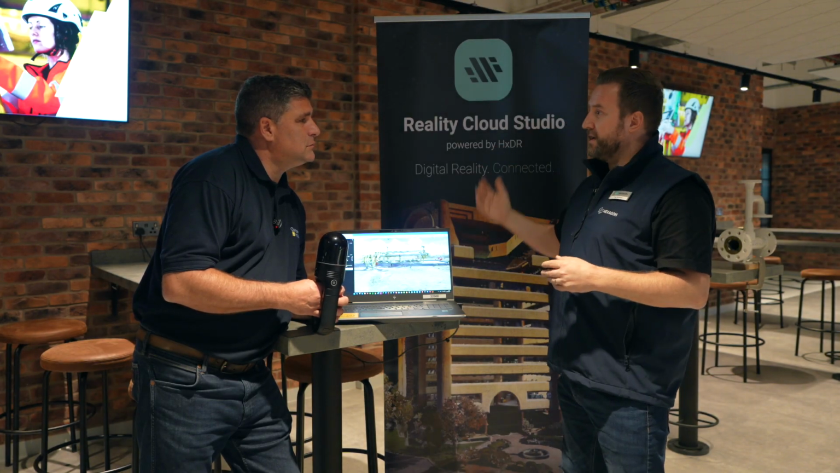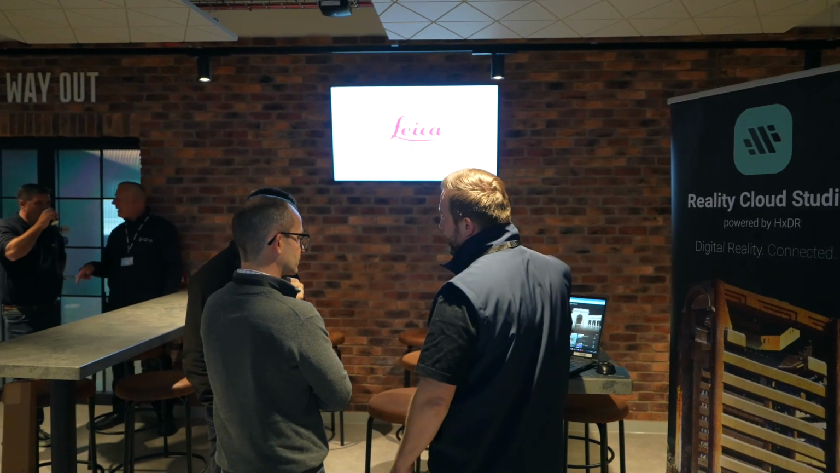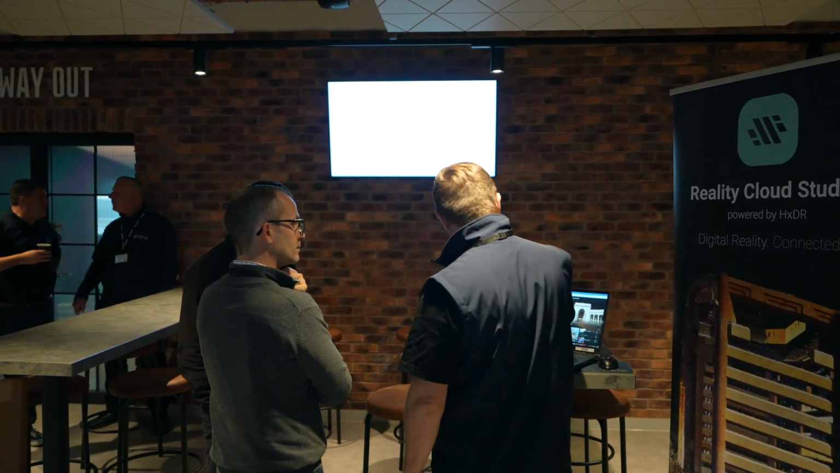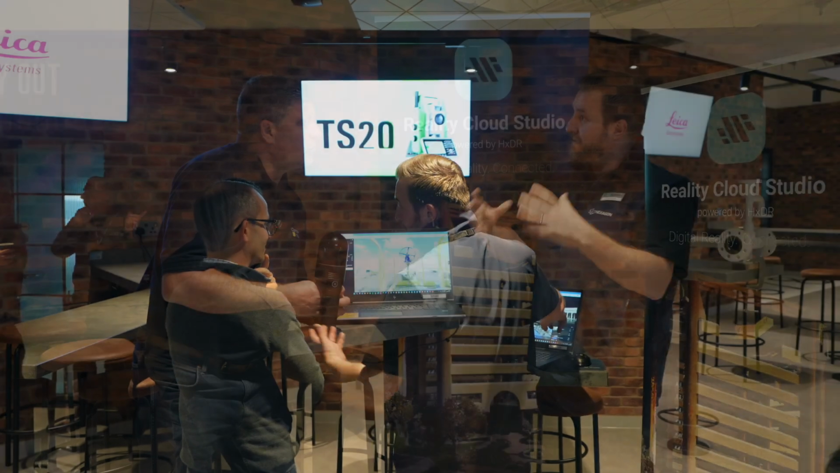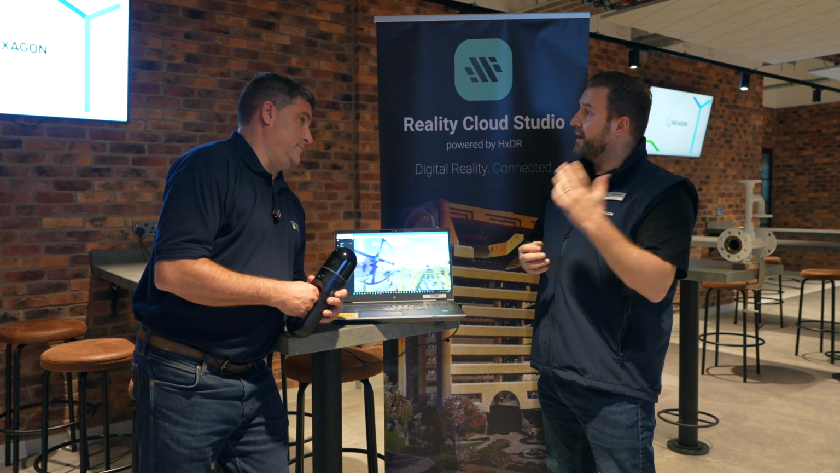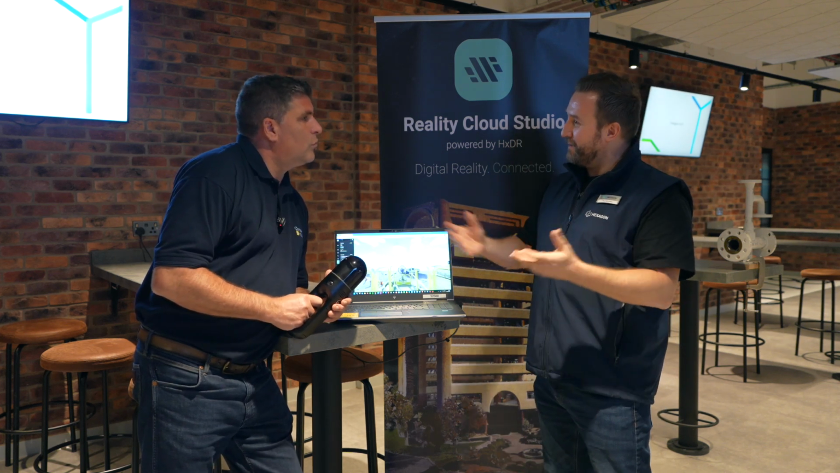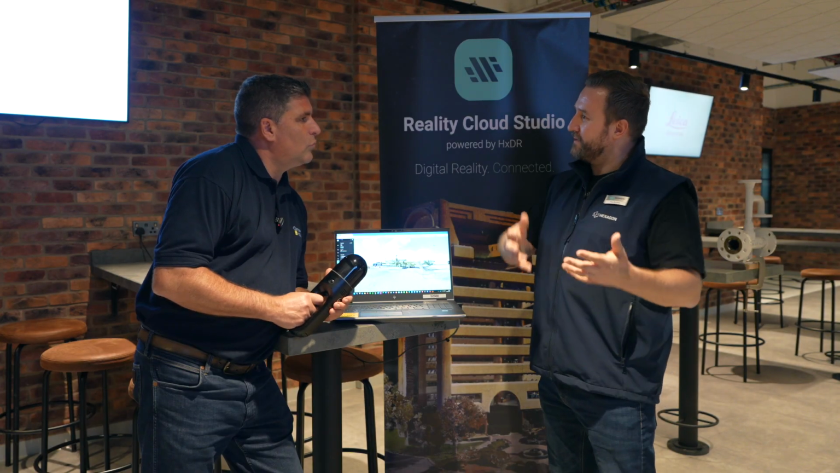So what HXDR Reality Cloud Studio provides is a cloud platform where you can upload your data, from the field to the cloud, from the desktop to the cloud, and then host all that data centrally. Once it's in there, you can also stream it out into other applications, like our Leica Cyclone 3DR or our Cloudworks plugins. So if you want to develop your models or your drawings, you can do that in those applications.